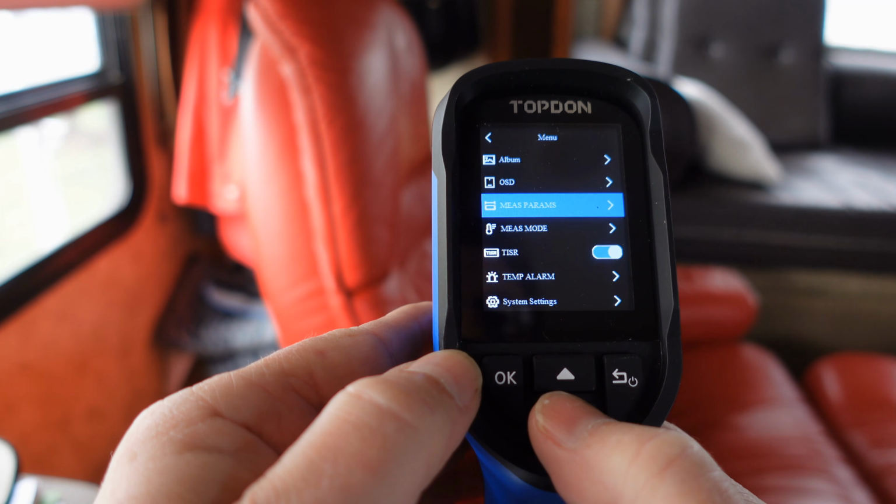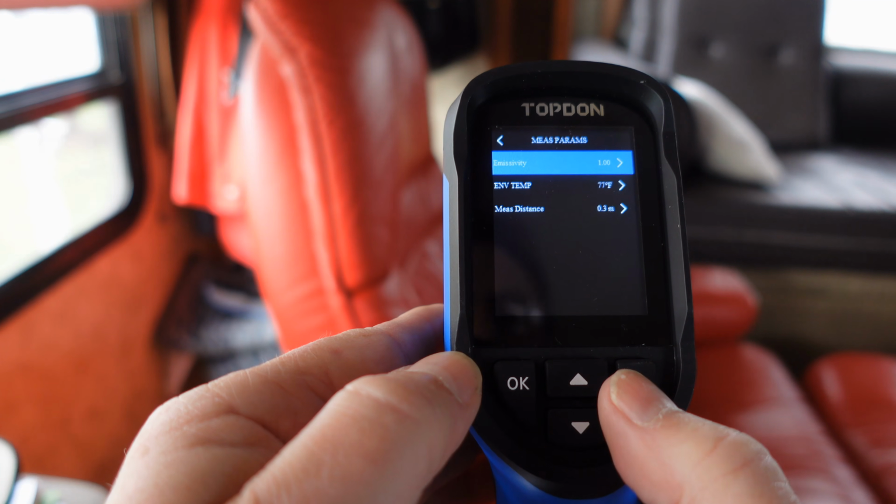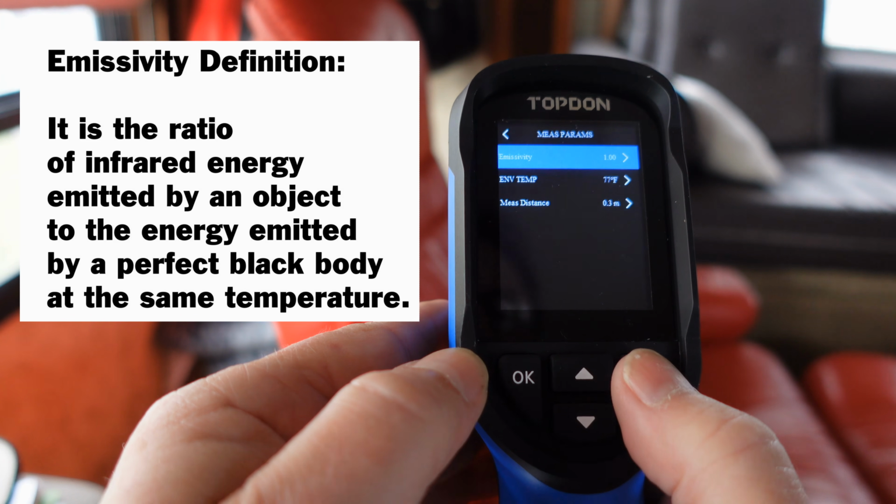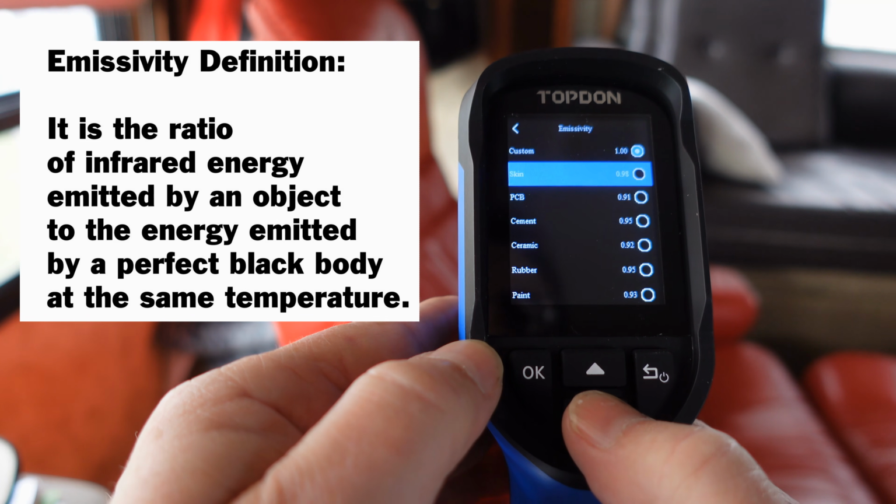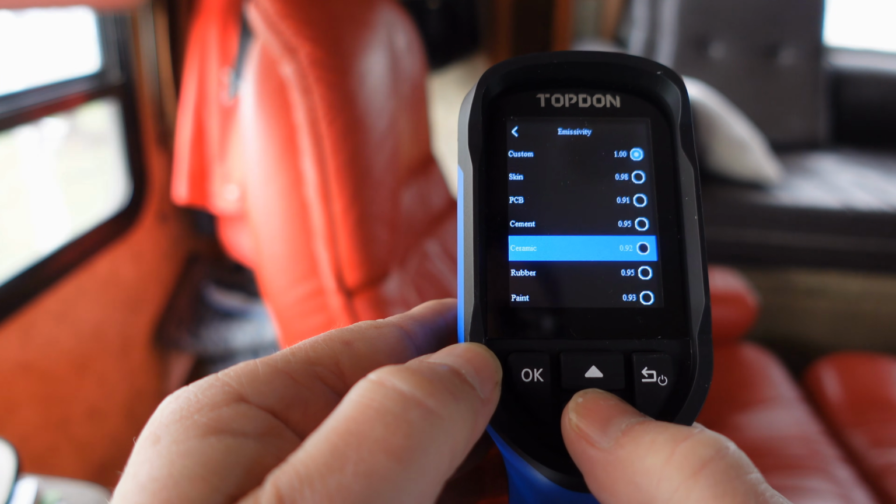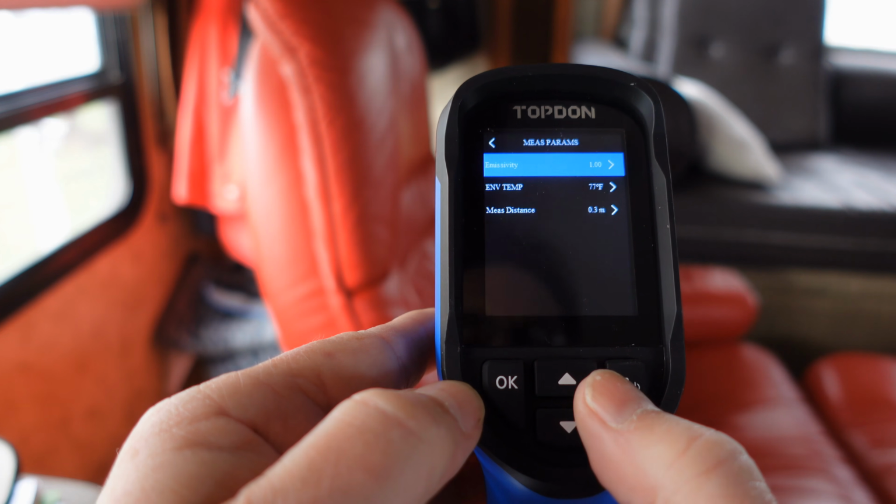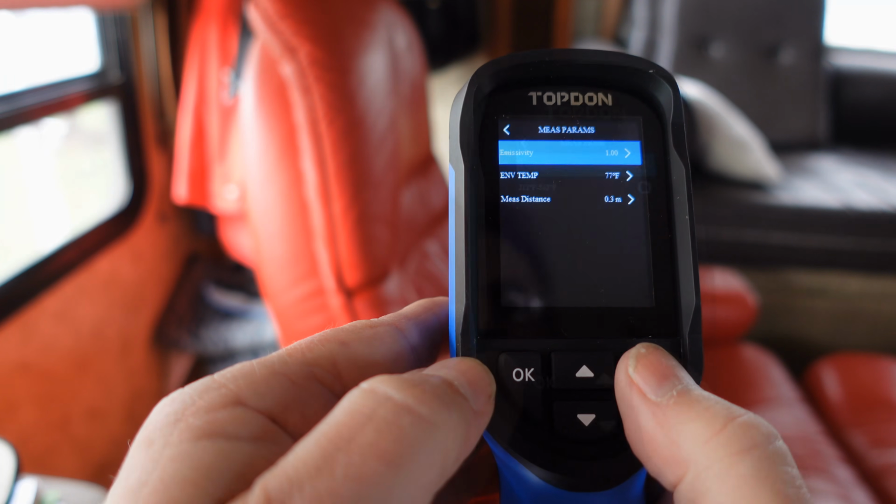Down here we have this MEAS params, so that's just the emissivity, hard to say that. You can calculate that by going into here. So you can have custom, skin, PCB, cement, ceramic, rubber, paint. So there's all sorts of different surfaces, and it can change the way the temperature gets picked up, different distances and stuff.